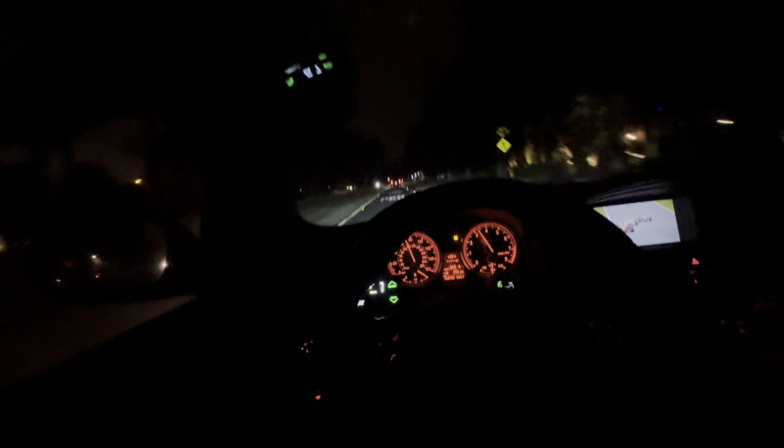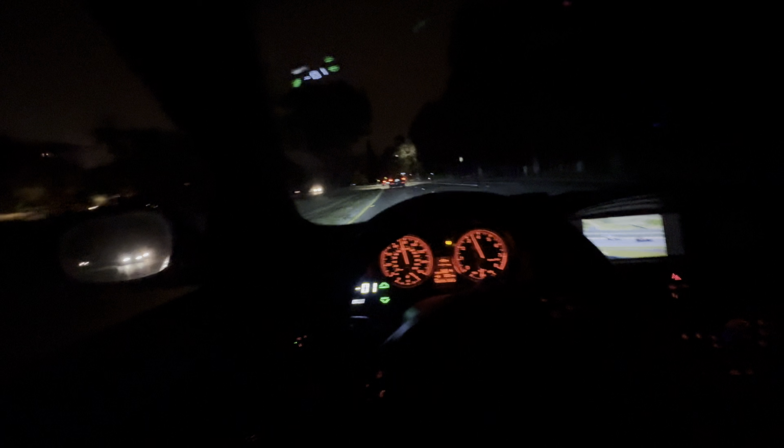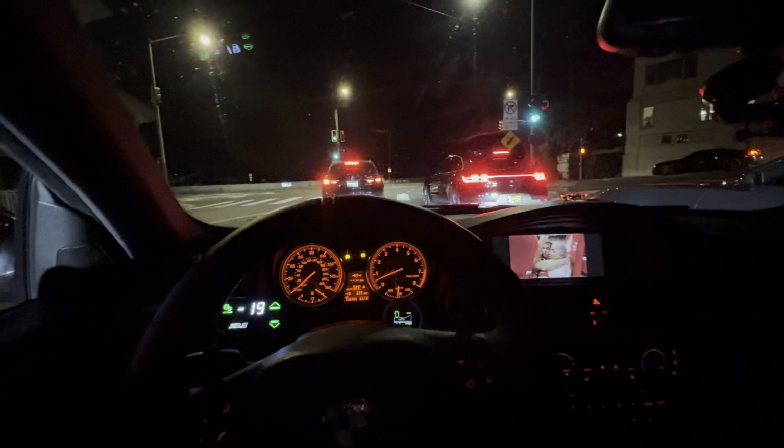Woo! Oh! Fat potholes. Moving on these back roads right here. Sheesh. Damn. All right, we're getting close.